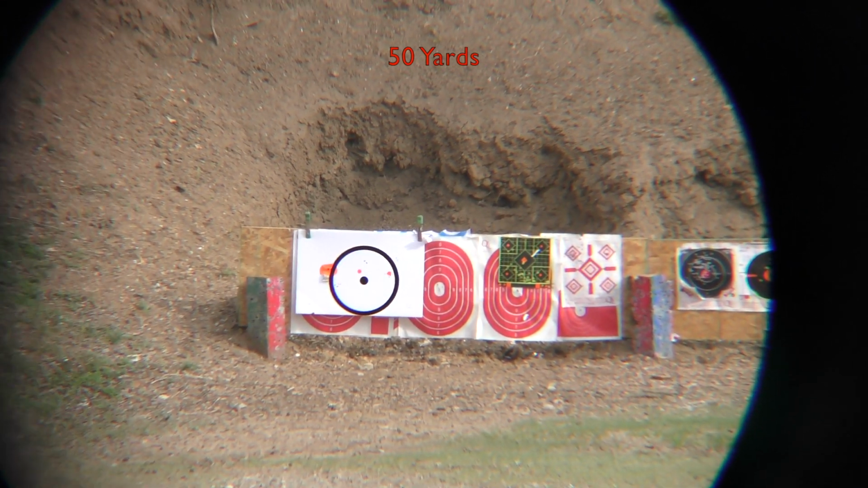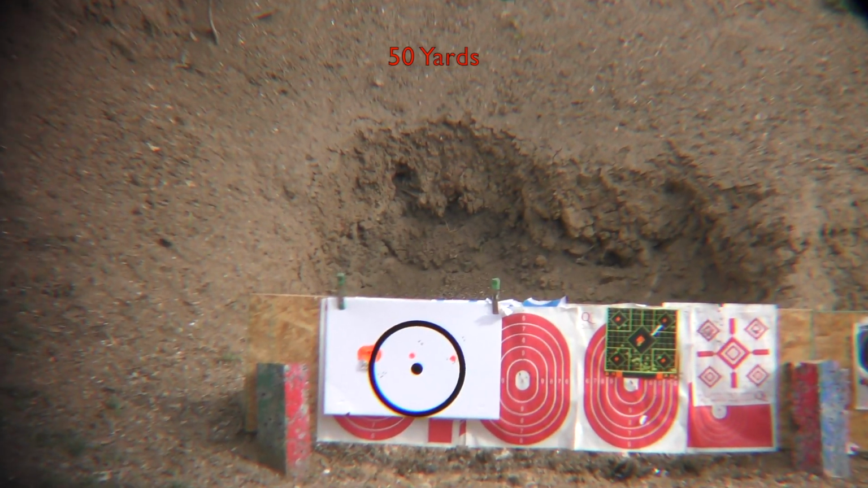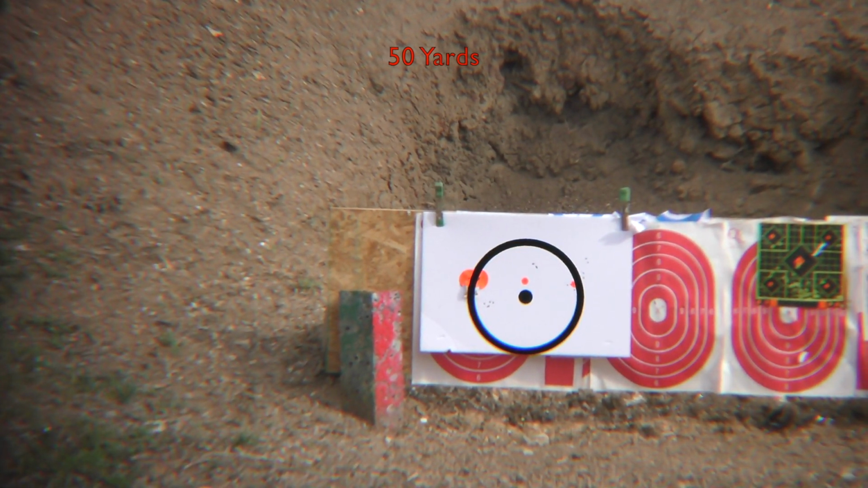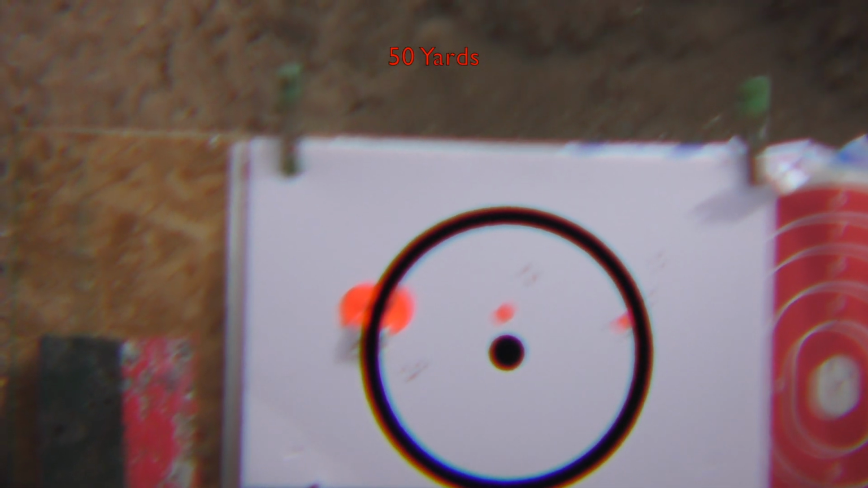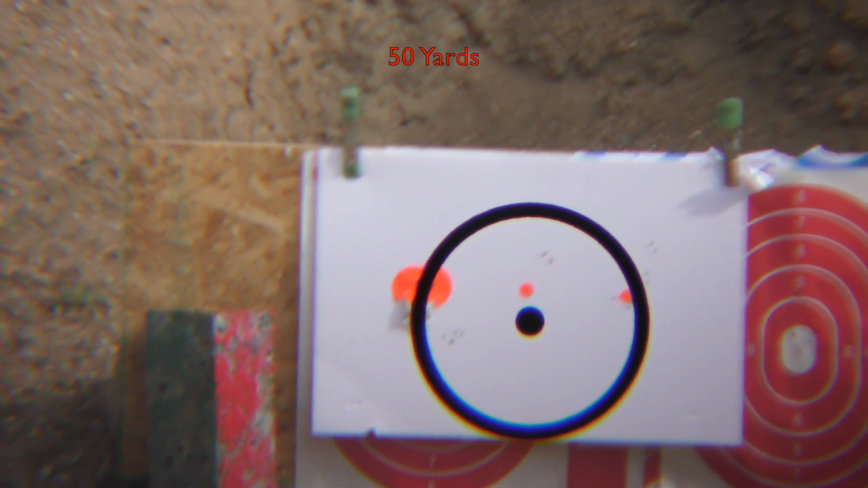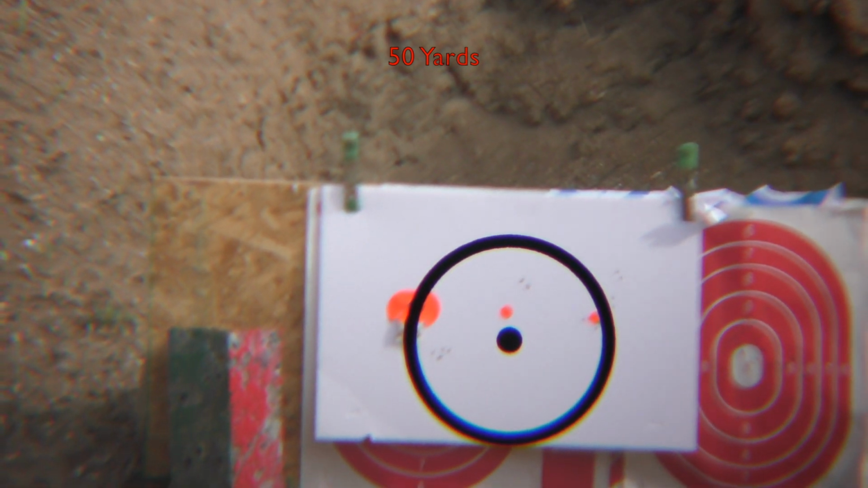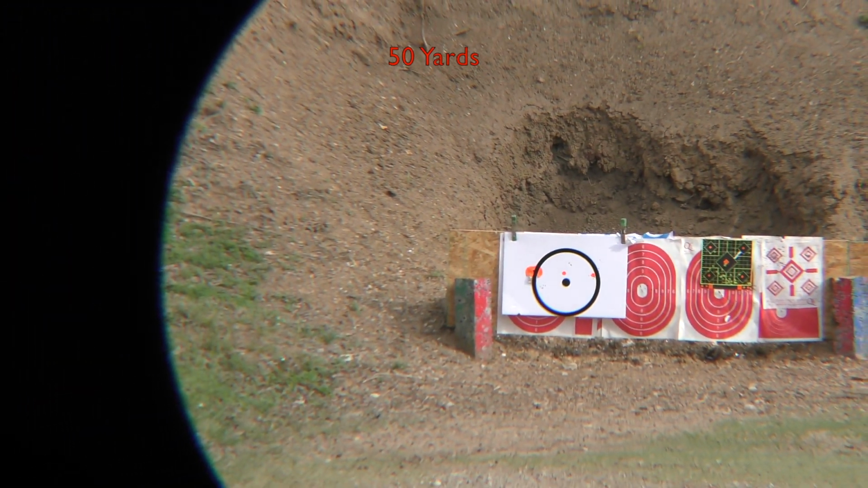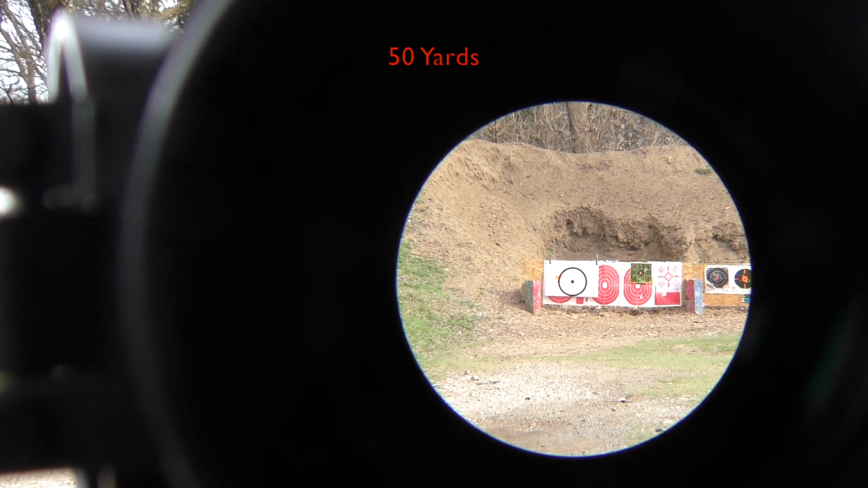And obviously I'm using a camcorder camera here to attempt to look through the prismatic, so I'll hold this as steady as I can and try to zoom in to give you a representative image. The etched reticle is nice and clean. You can see there the size of the MOA dot in the middle. I think it's possibly 2 or 3 MOA. And then on the left side of that white target base is a Hot Hands thermal hand warmer, and you'll see that up next in the thermal imagery.